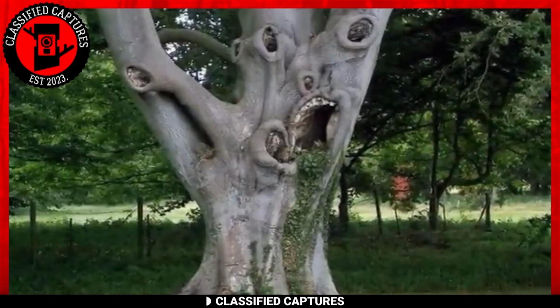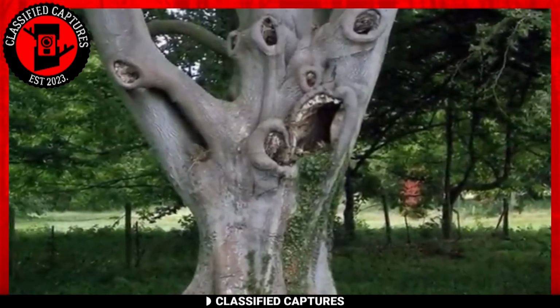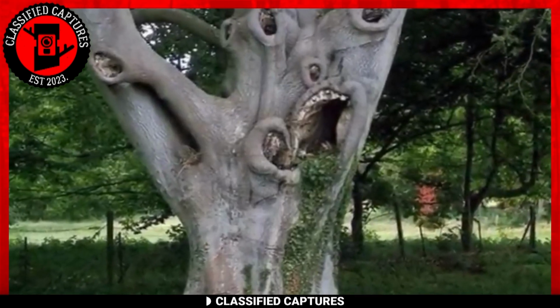What's even more spine-chilling is the layer beneath the mouth, which eerily resembles teeth. This tree appears as if it's screaming in agony, frozen in a macabre moment of anguish.